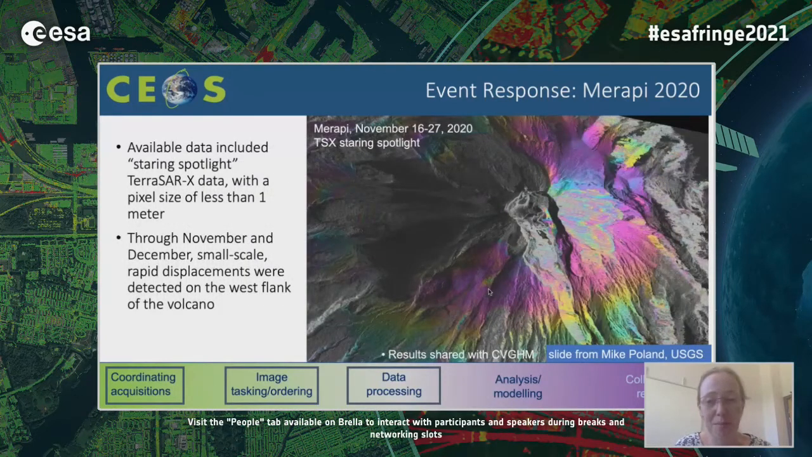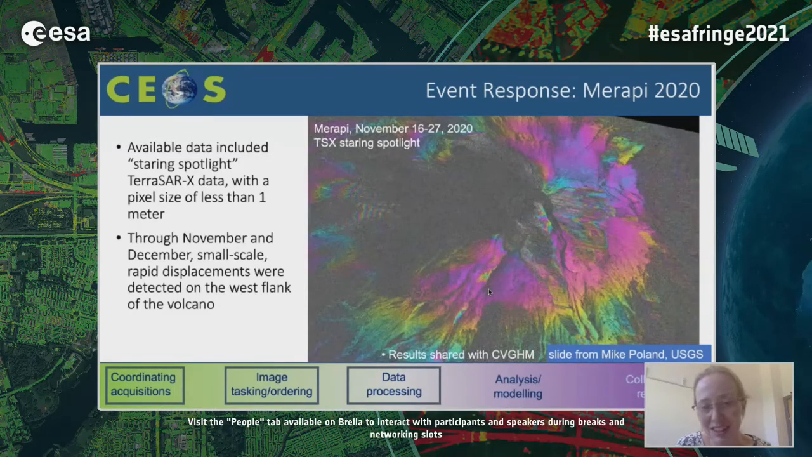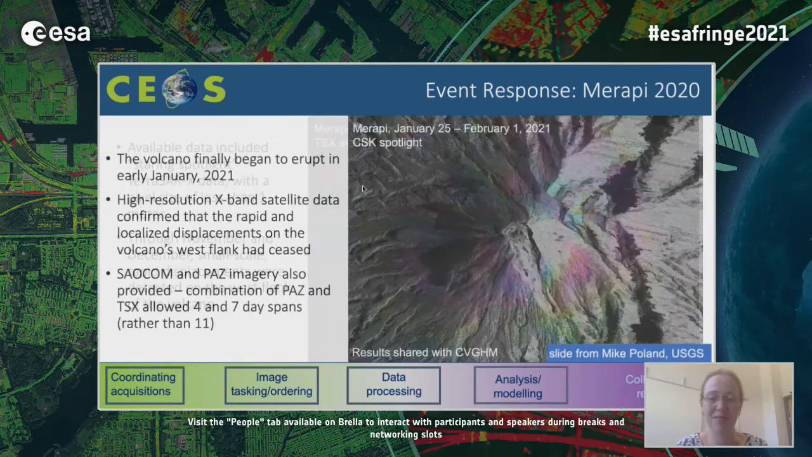Moving through to November, this is a staring spotlight TerraSAR-X image. If I again remove the amplitude, you can see the very high fringe rates here, just on the edge of the region of coherence, showing small scale but very rapid displacements across the western flank of the volcano. This is something that Mark Bemelmans at the University of Bristol has also been looking at with pixel offset tracking, which gets around part of the issue of the poor coherence close to the volcano summit.